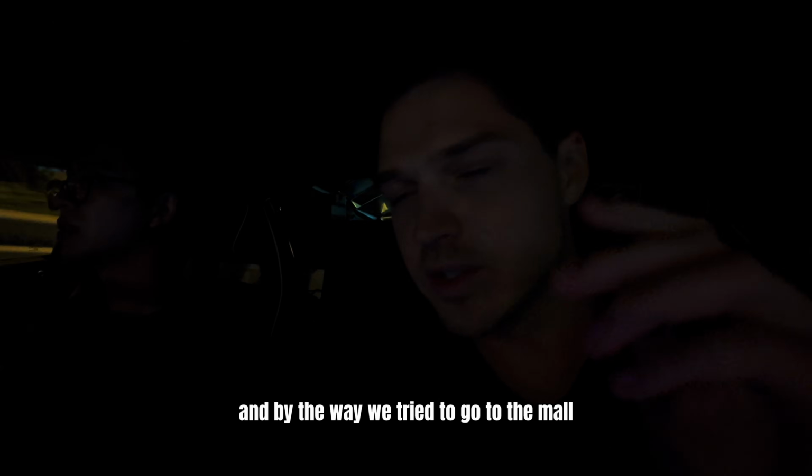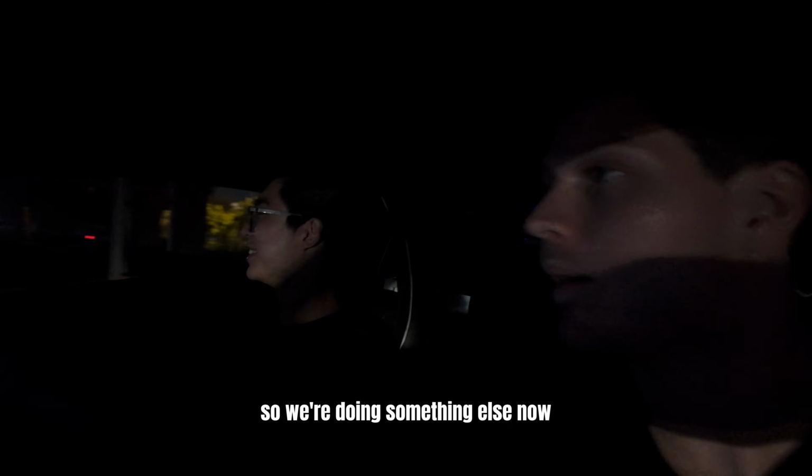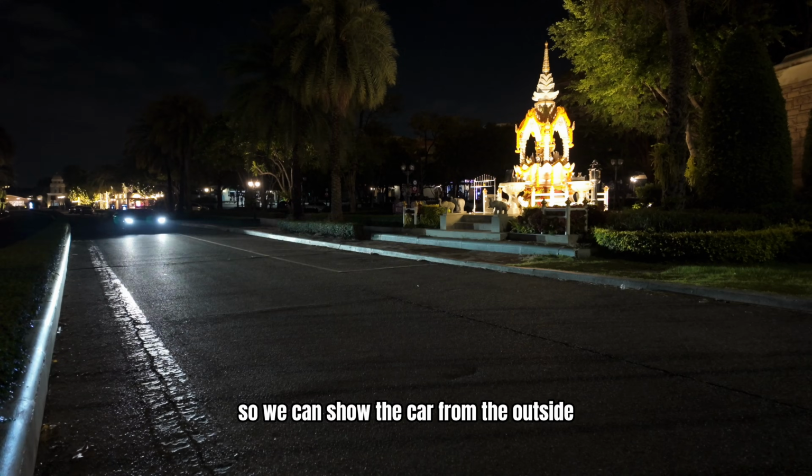And by the way, we tried to go to the mall, but it was actually closed. So we're doing something else now. But we're finding a spot now so we can show the car from the outside.